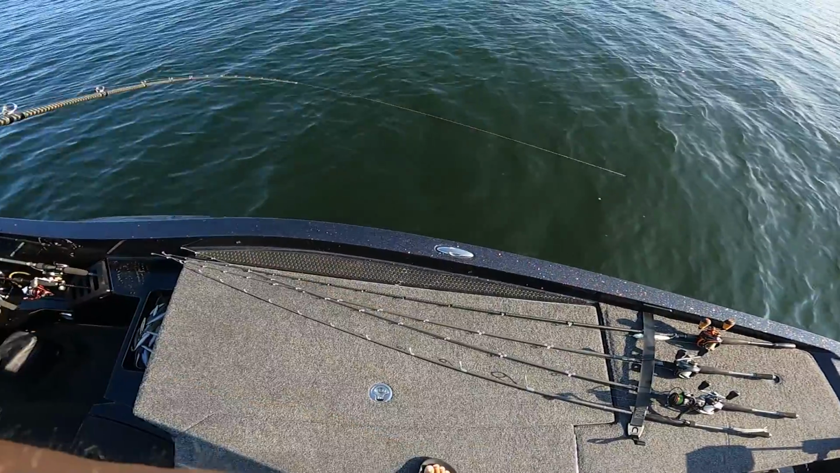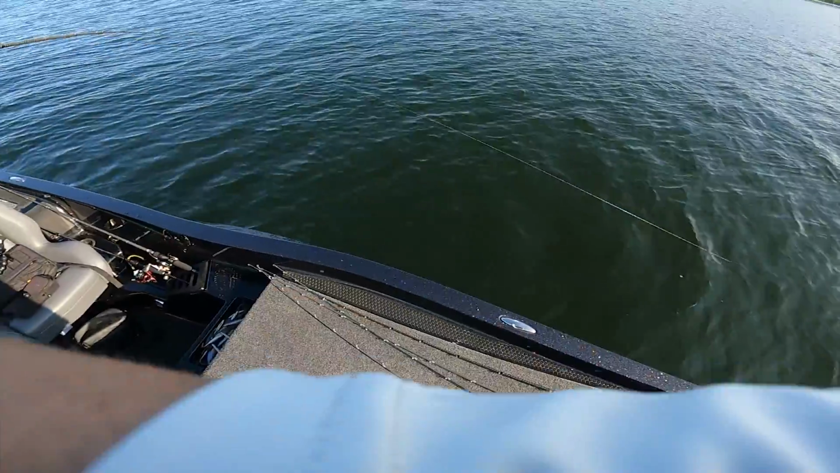Got one on Dixie. The smallest of the bunch.